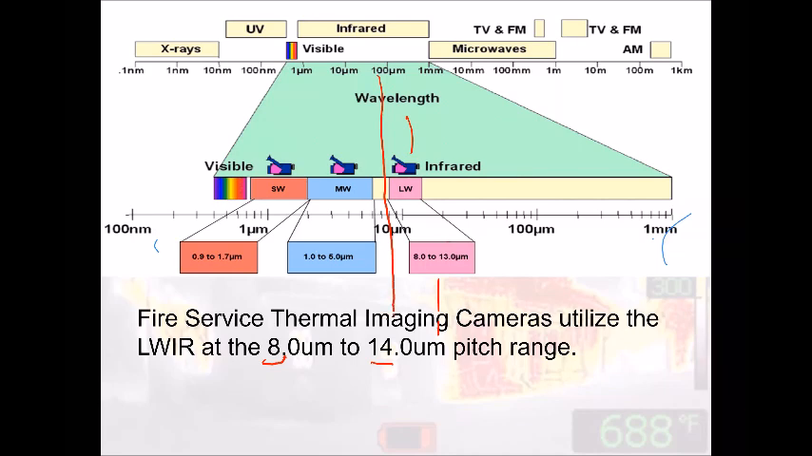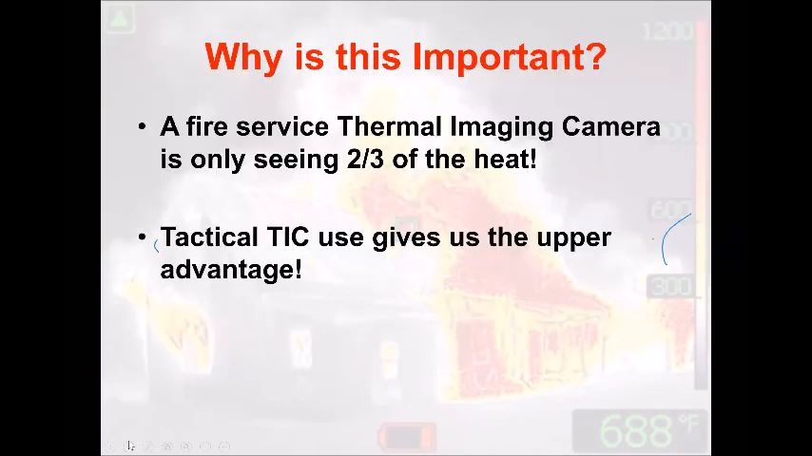and this is all that we're seeing, that a room that's on fire is giving off, what that nail was giving off, or anything like that. But what about this other portion of the information that's actively being emitted that we can't see even with our camera? We're only seeing a small portion of a thermal insult. We're only seeing a small portion of it. So there's a lot going on behind the scenes of the camera that's giving you an image. So hopefully that gives you a different appreciation of what that camera is really doing for us. Again, we're only seeing 2/3 of the heat, but this is giving us a different perspective and a different tactical advantage of how to attack this fire, look for victims, shut off your flow paths and things like that.